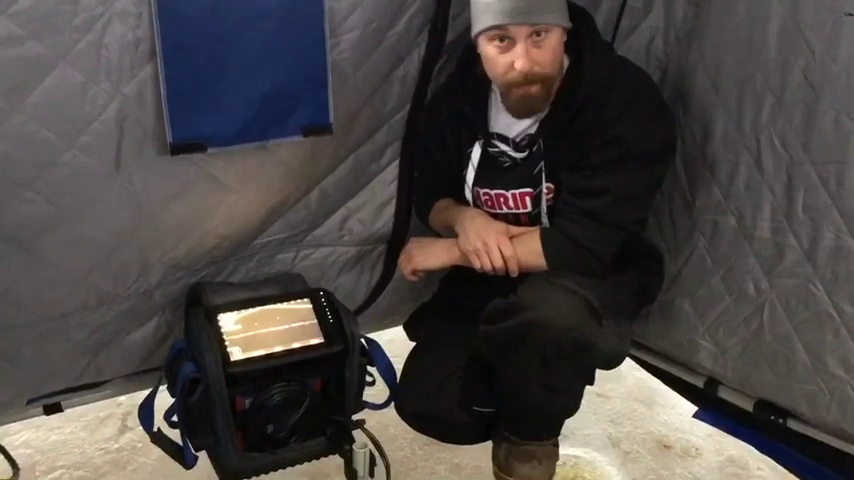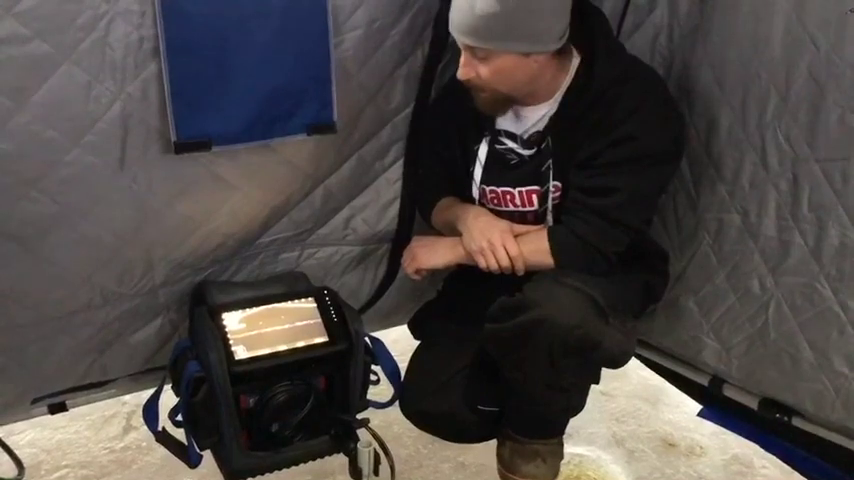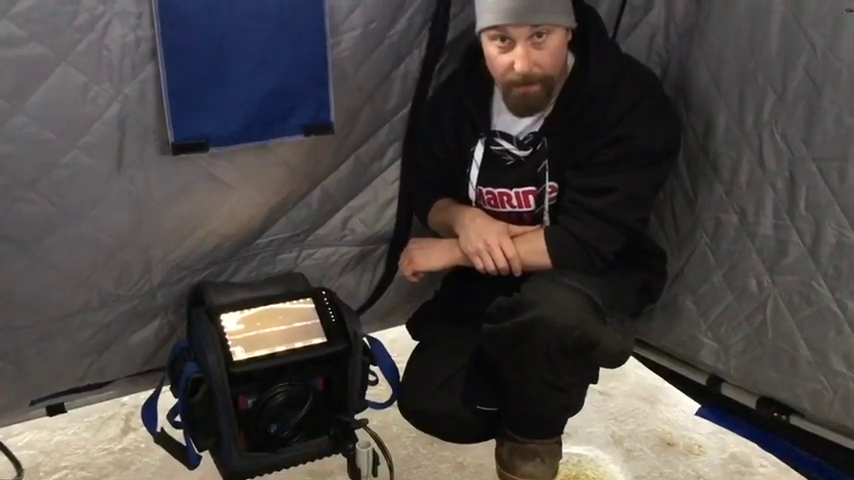We're going to get this some jigging because the sun's going down, these fish are coming in. So let's try to get some footage of that today. There we go. See him on the screen there?